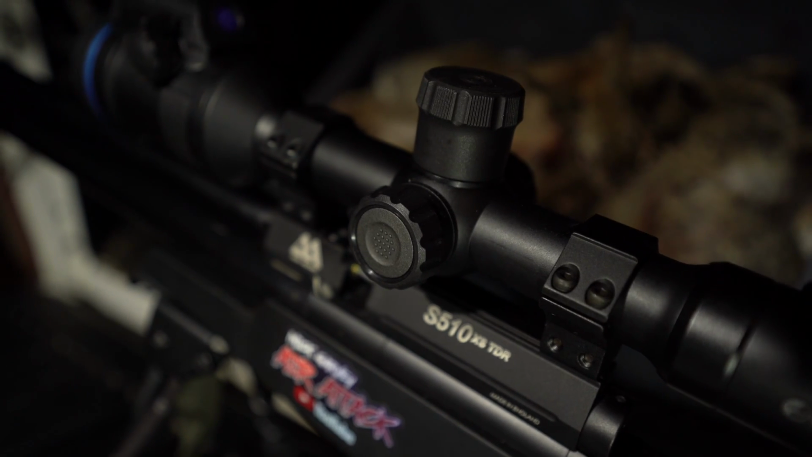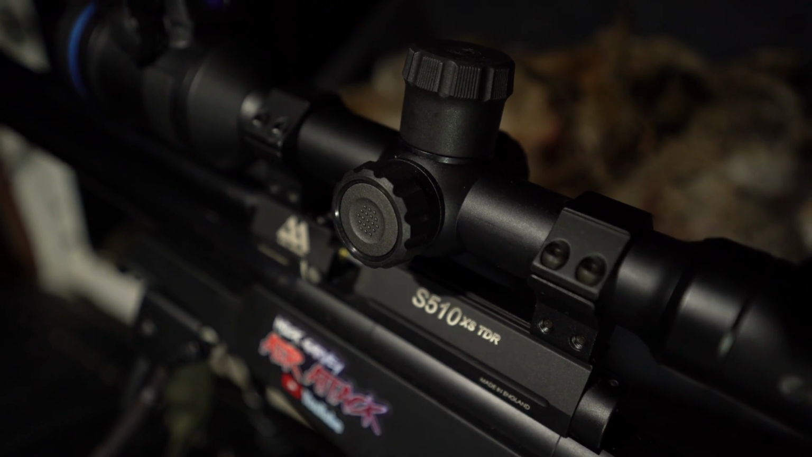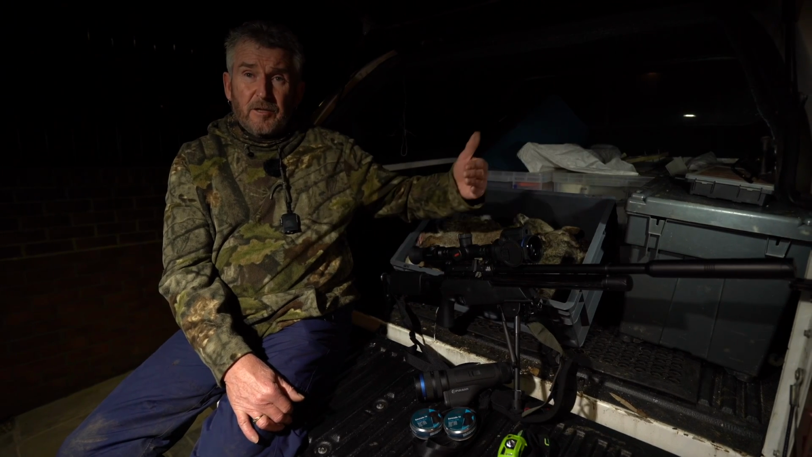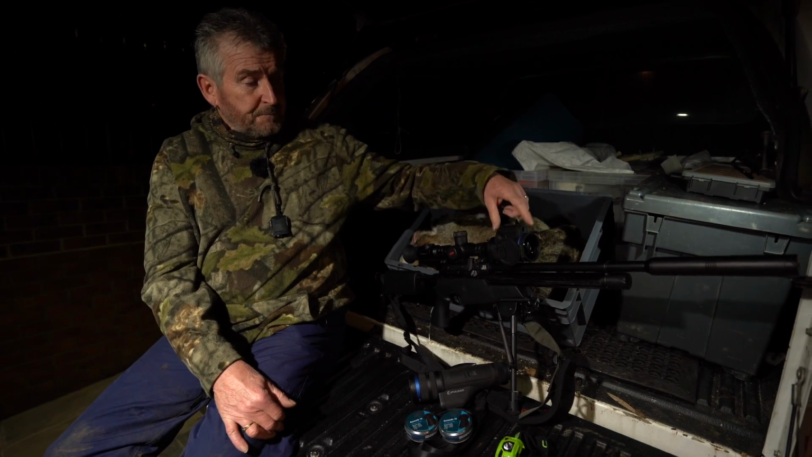On the side, there's the menu button. You press that. Short press for short menu, long press for the big menu, and then you just dial in with the dial wheel, and that takes you through the different options in the menu. On the front of here, this is the actual digital scope.